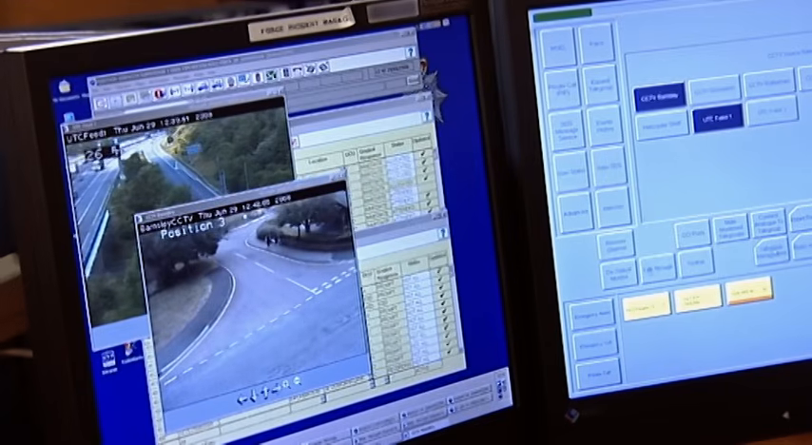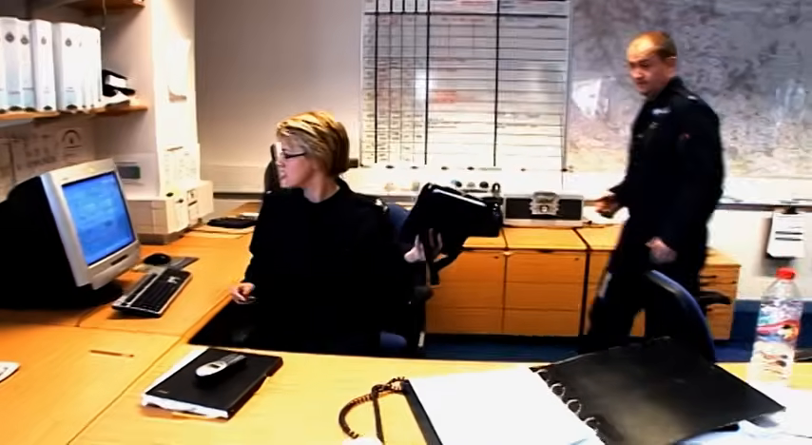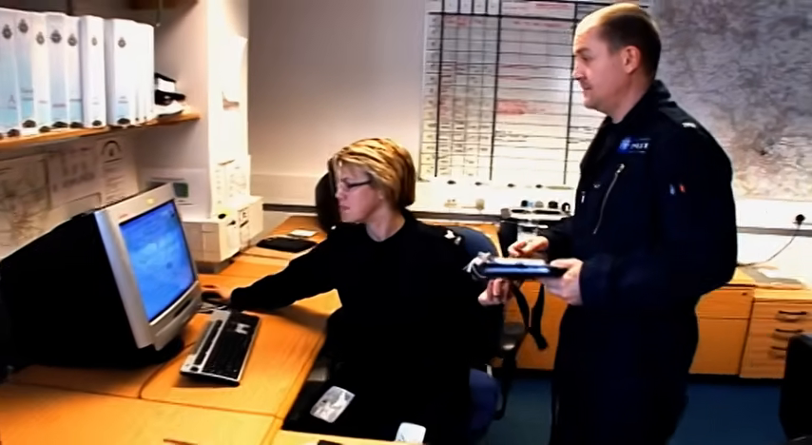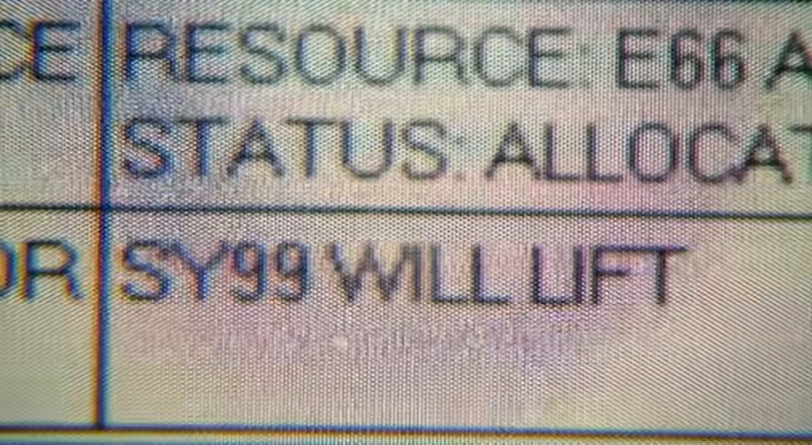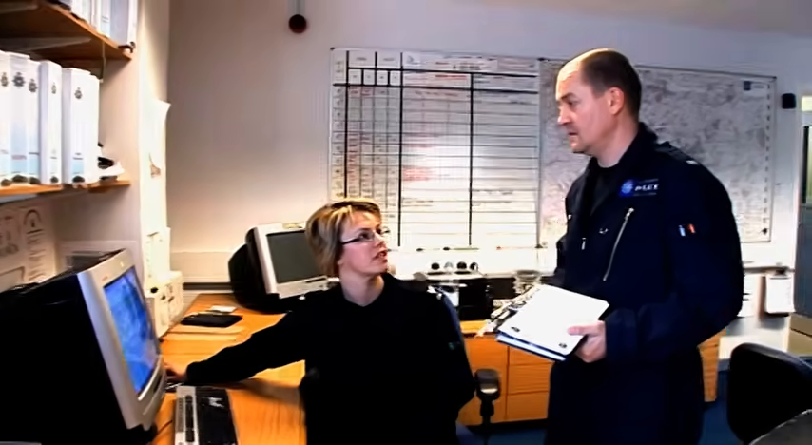At police headquarters, reports are coming in about a missing person. It's a life or death call. It's a search for a suicidal female. They believe somewhere near the Mosborough Parkway. Unfortunately, we've not got that much to go on other than they think she's around that location. There's no great description or anything else.